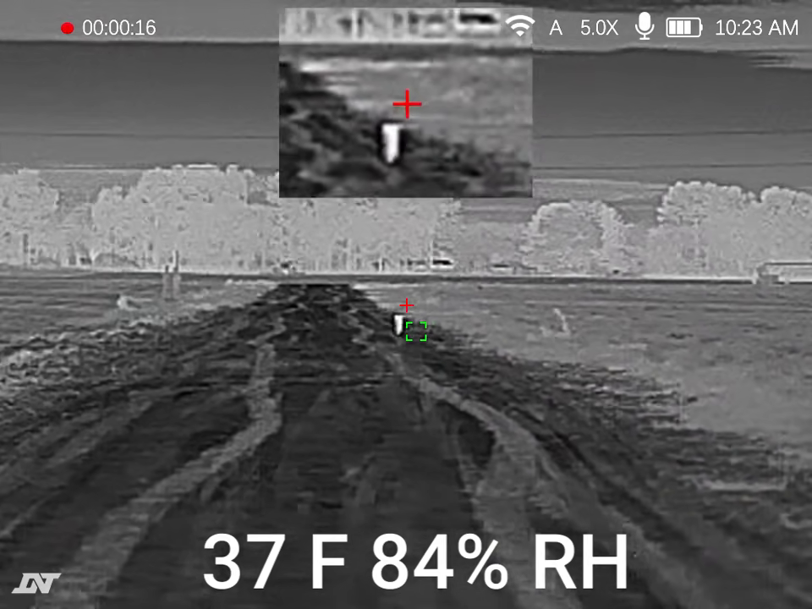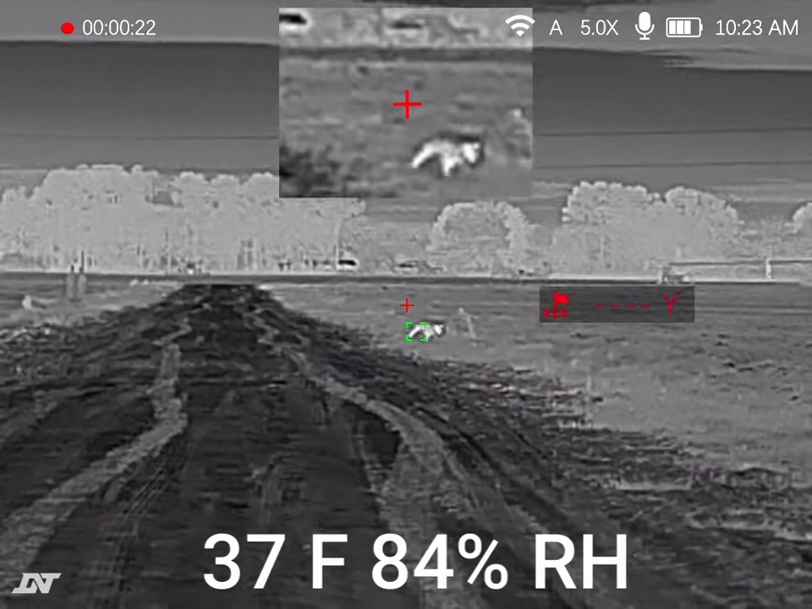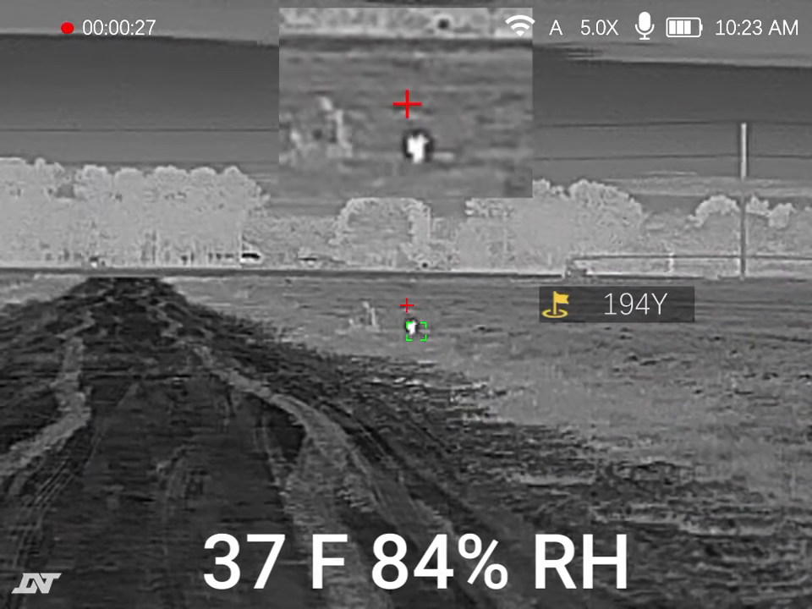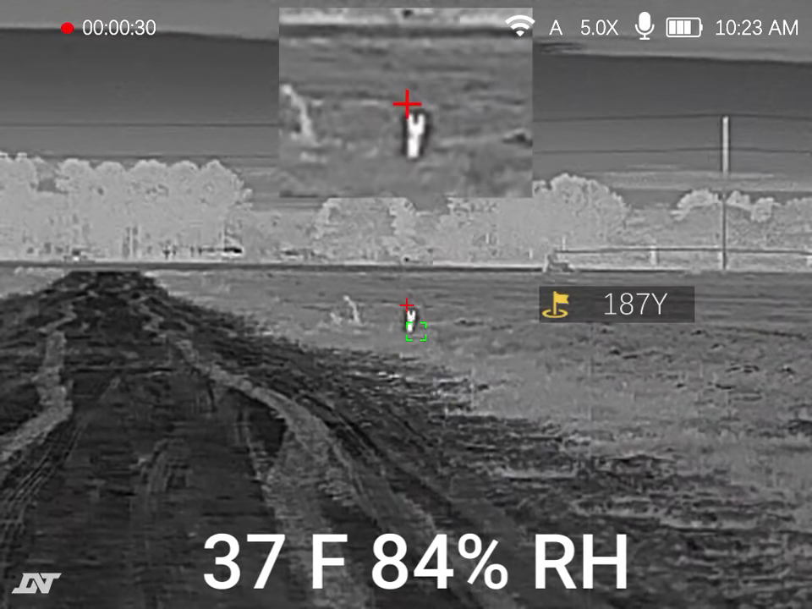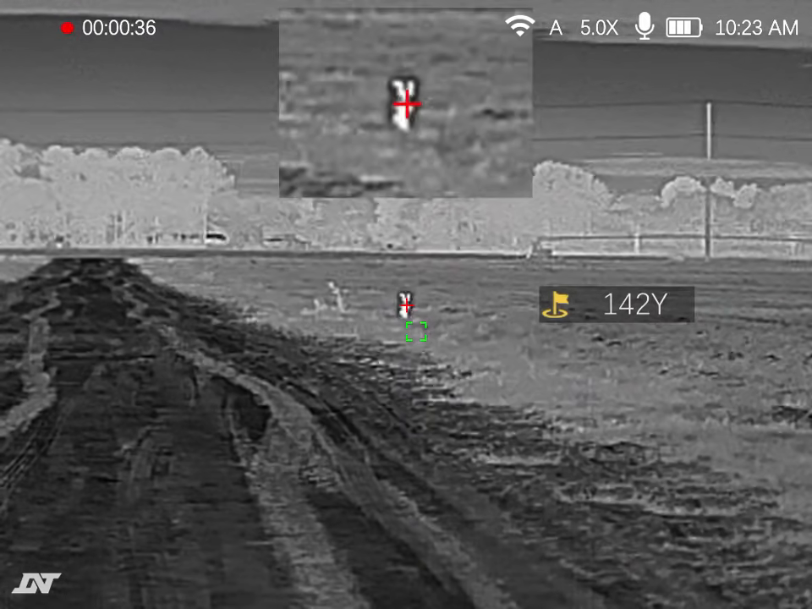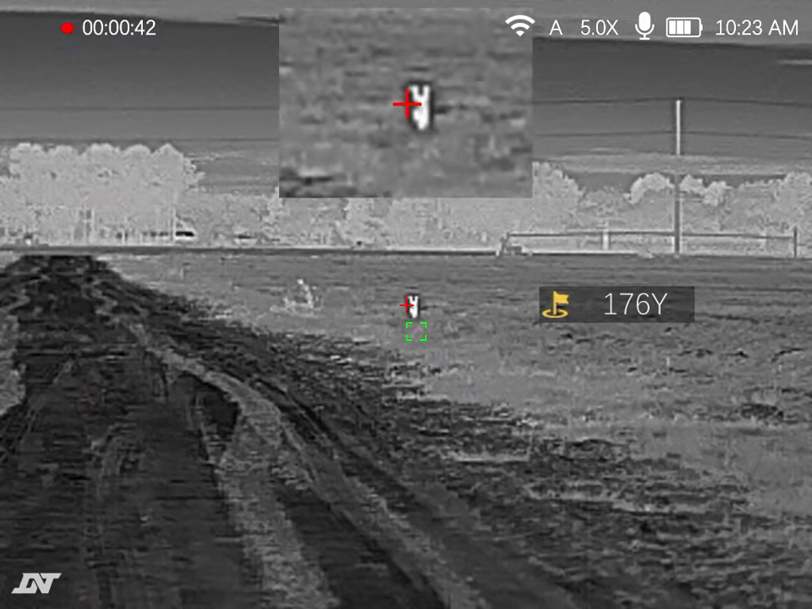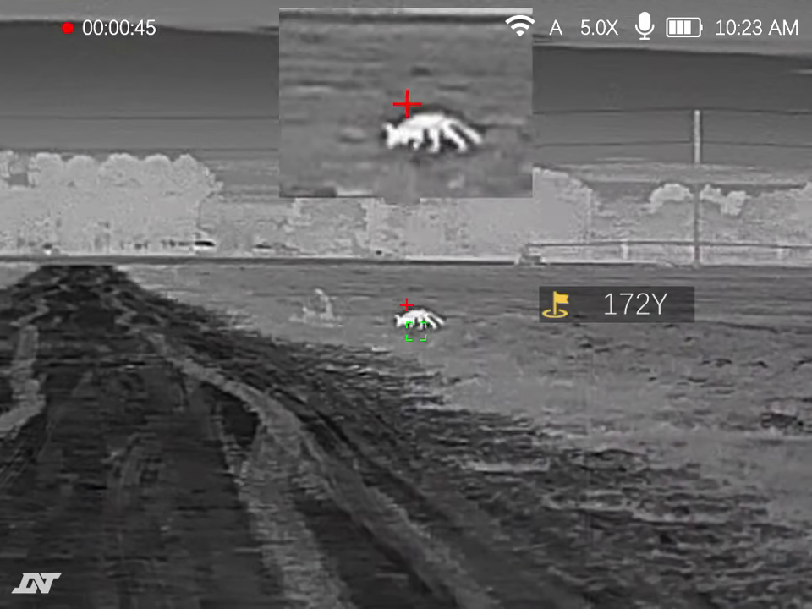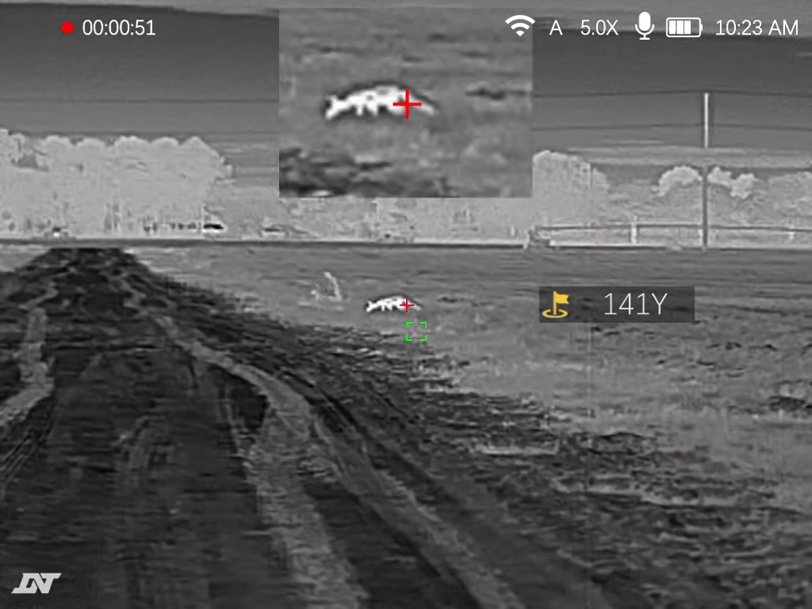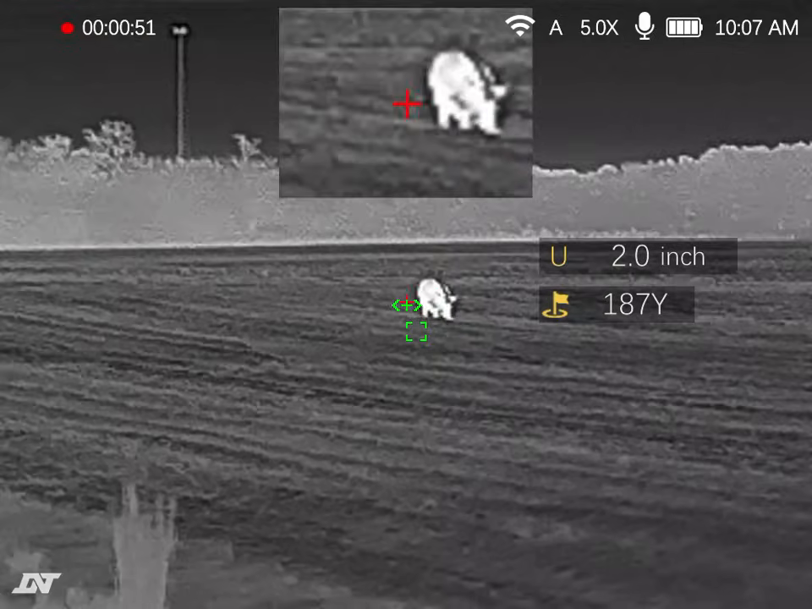Okay. That's a dog, yep. He's under 200. Y'all ready? 3. Hold on. Yeah. 3, 2, hold on. 3, 2. Shoot him in the head whenever y'all ready.